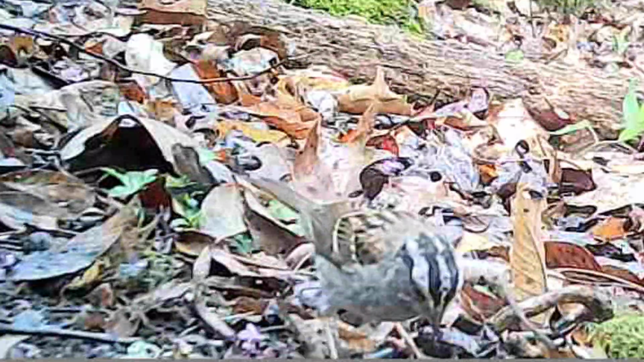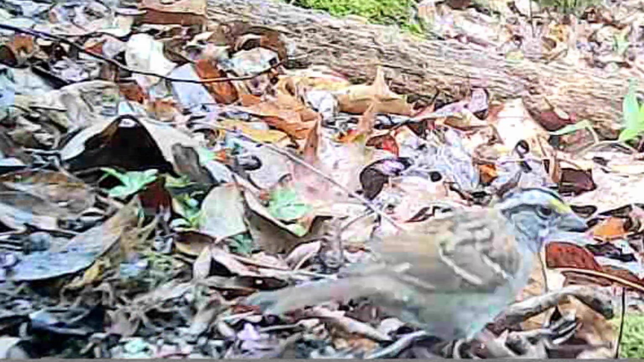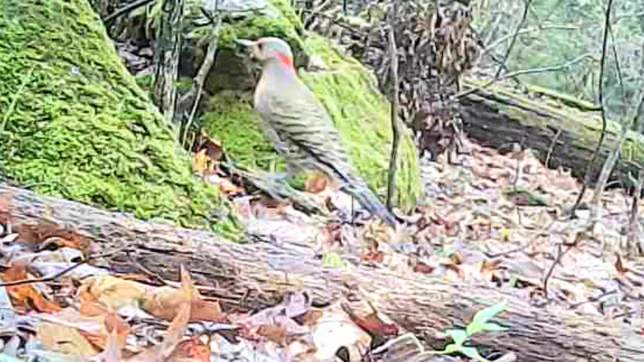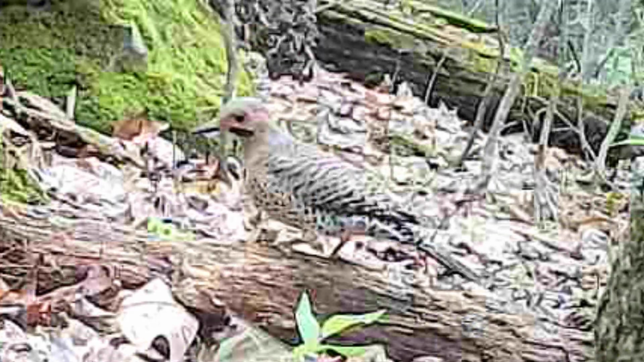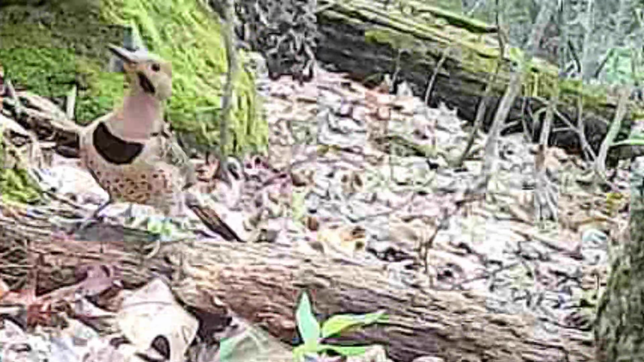And at the log, little sparrow, ain't that pretty? Hey, this is their time of year, these little birds. And caught a good picture of a northern flicker here, woodpecker. Beautiful little woodpecker, ain't they? Always moving around.